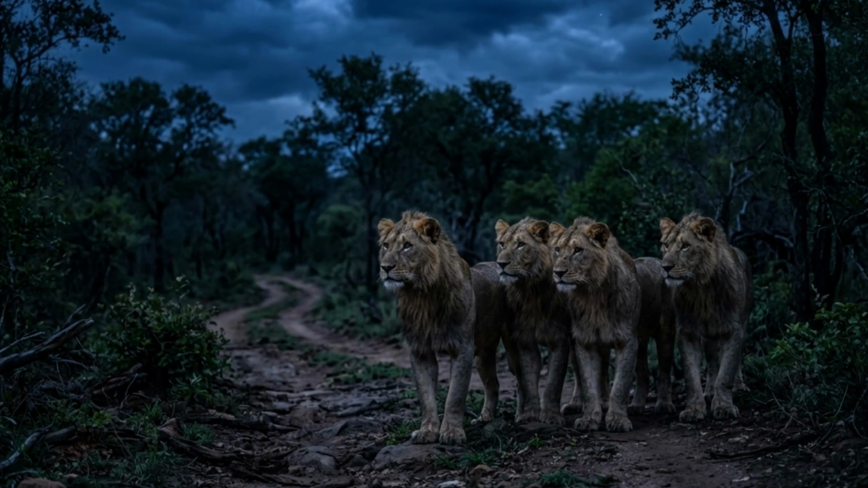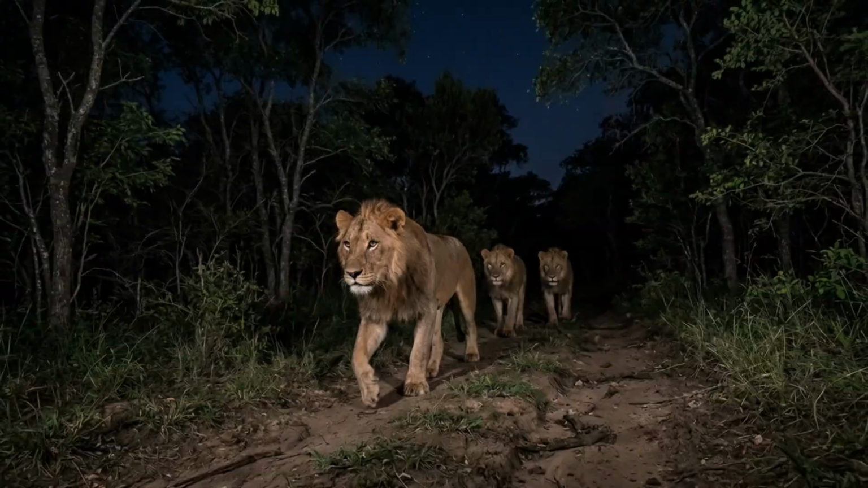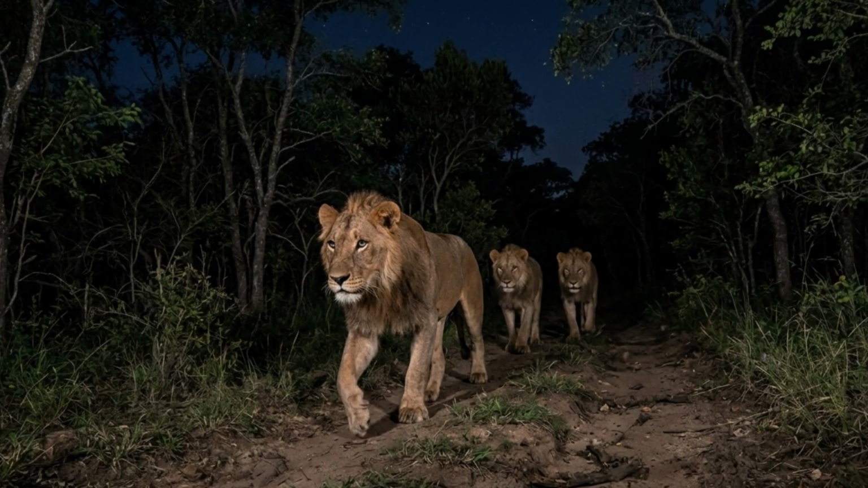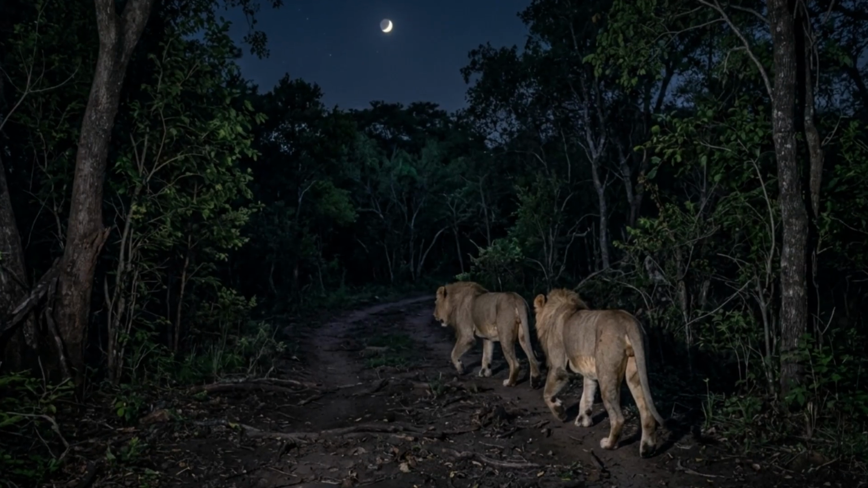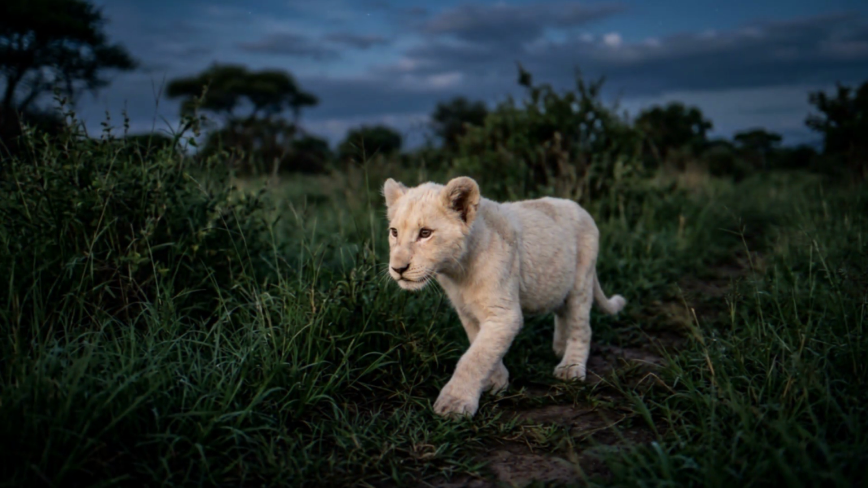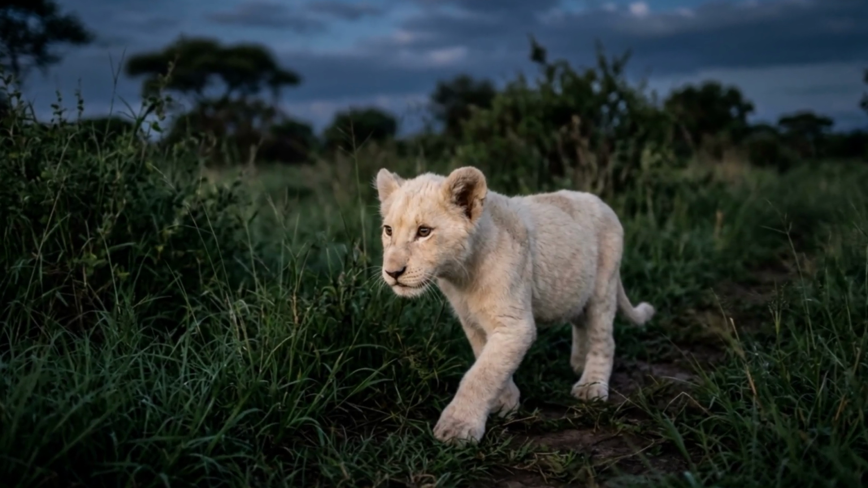The nomad phase. The source notes this is basically the statistical death row for felines. It is the most vulnerable window in a male lion's life. Okay, let's unpack this. Think about how hard it is to break a simple, everyday bad habit as a human. You have to consciously fight your own brain. Right, it's exhausting. Now imagine having to override millions of years of hardwired biological instinct just to survive the afternoon. That's what Casper was facing.